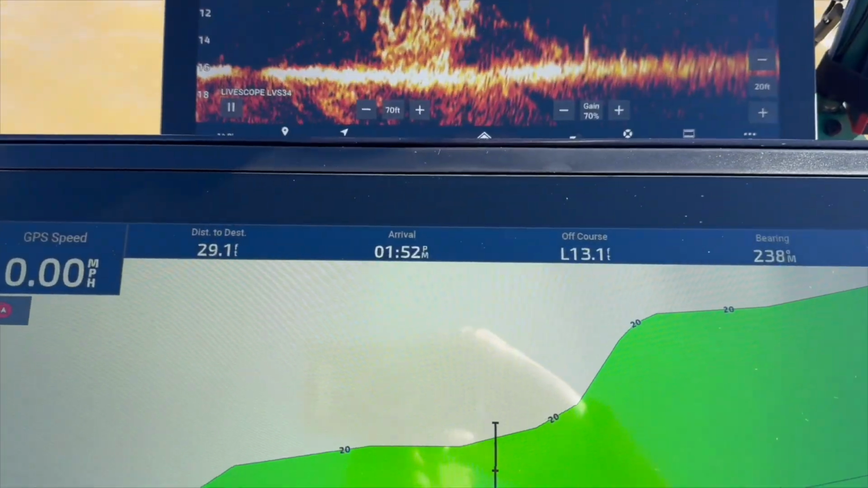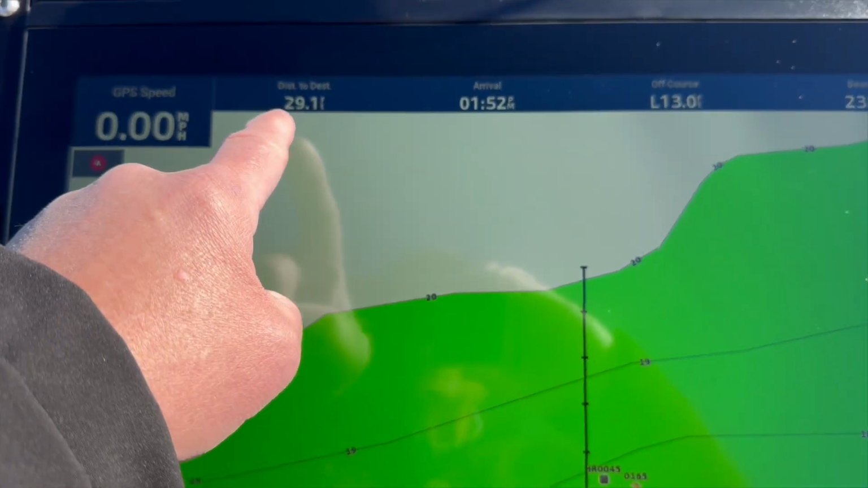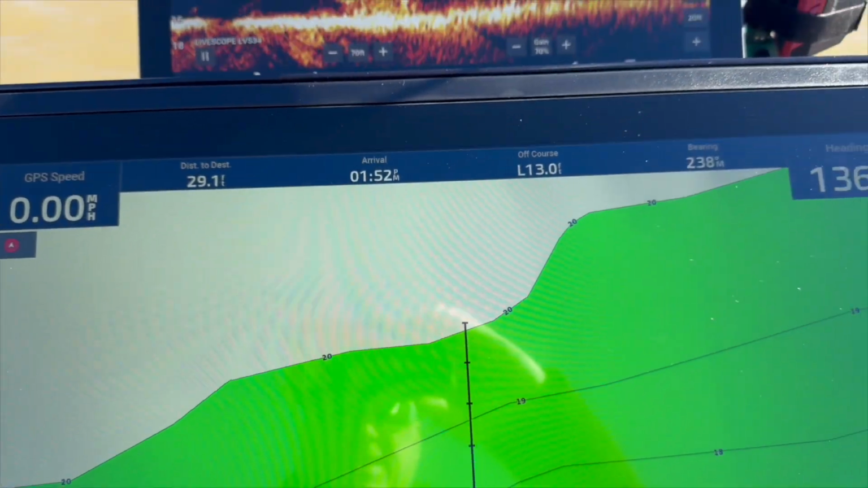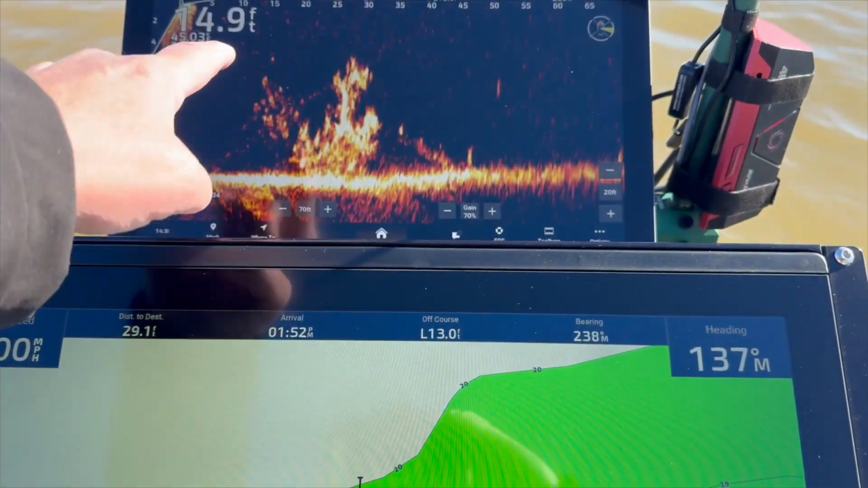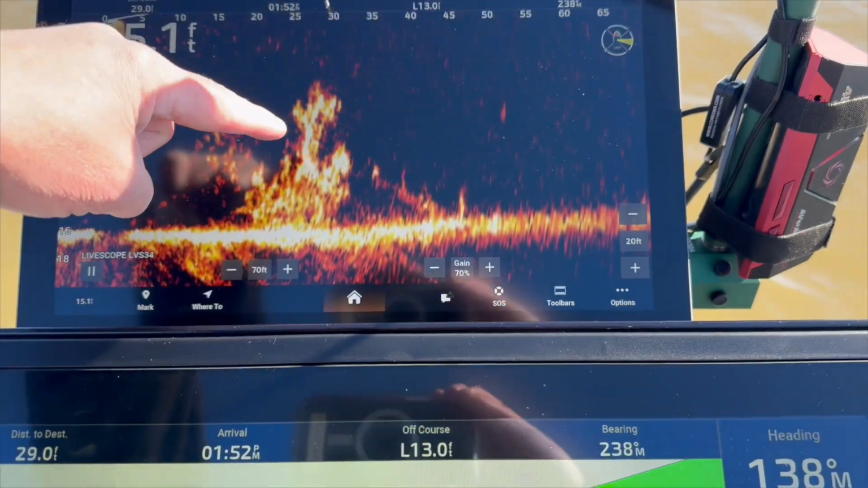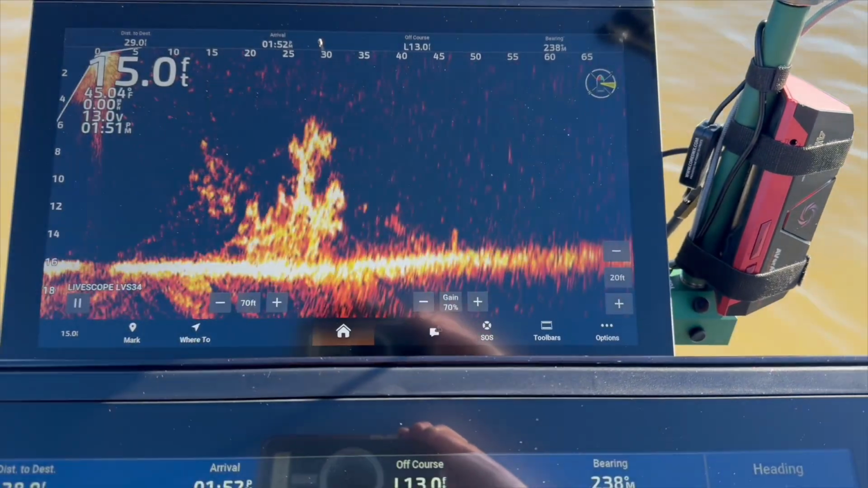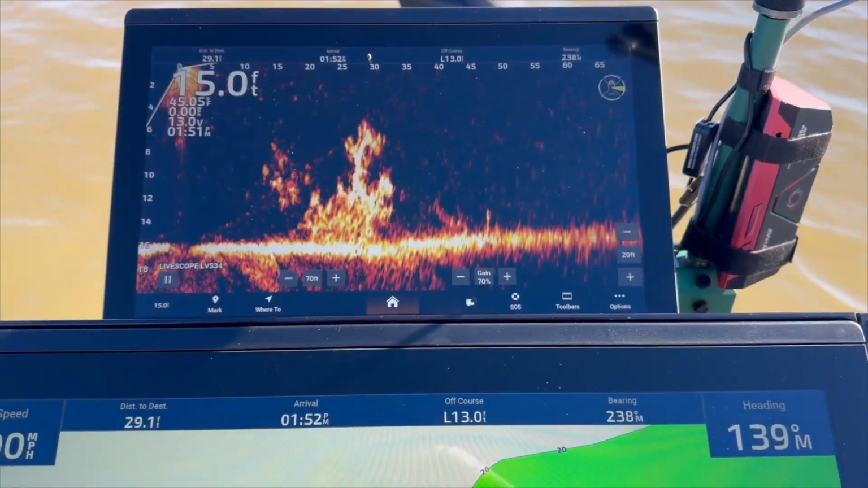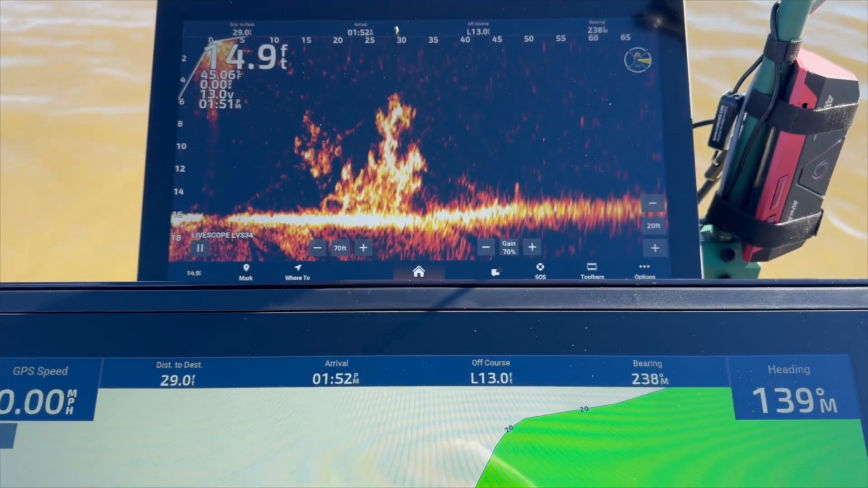And if you'll look, our distance to the waypoint says 29 feet. We are 29 feet from the waypoint. And if you can look here, on our forward facing sonar, we're right around that 26 to 29 feet away from that brush pile.